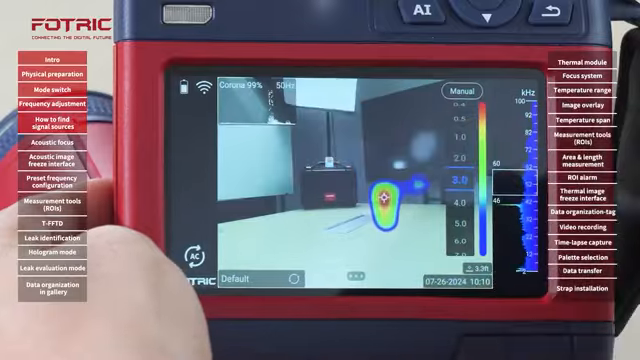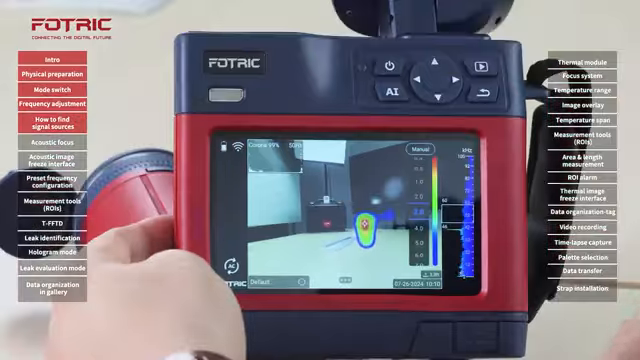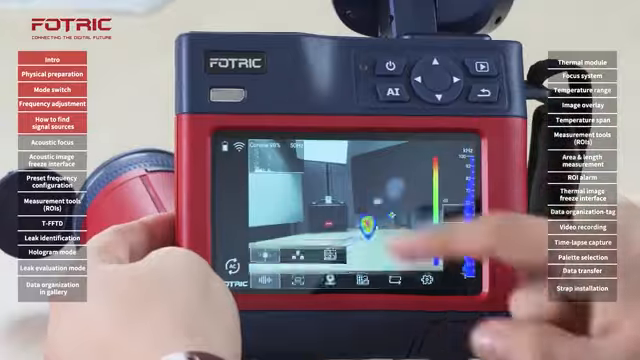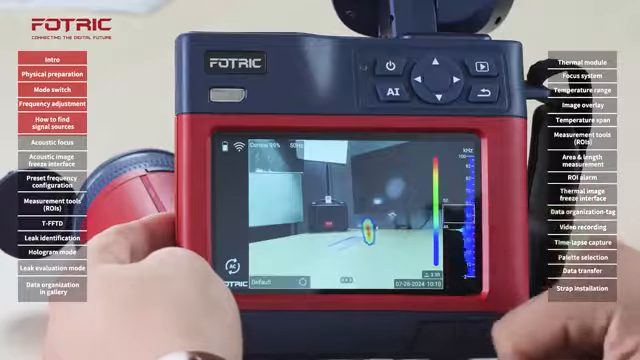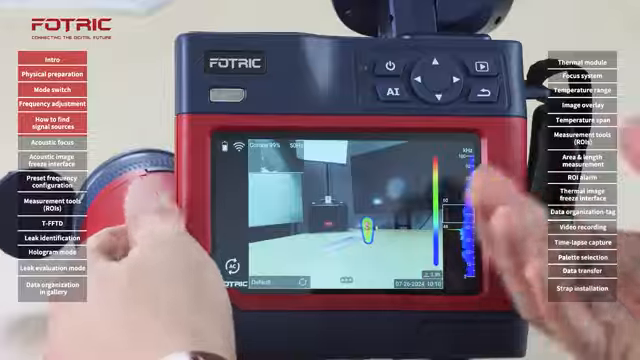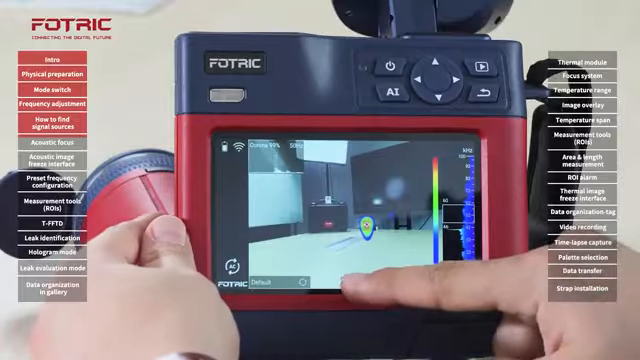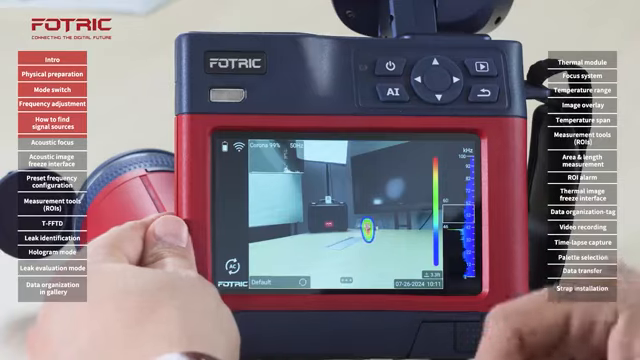So the next step would be to isolate those specific signals. The next step would be to either go back to single mode to show one single source, but I can still see that reflection coming back and forth. This is what we call competing sources, or competing leaks for leak detection, or partial discharge, or anomalies in general. So I want to make sure to remove one of them and analyze a single one.